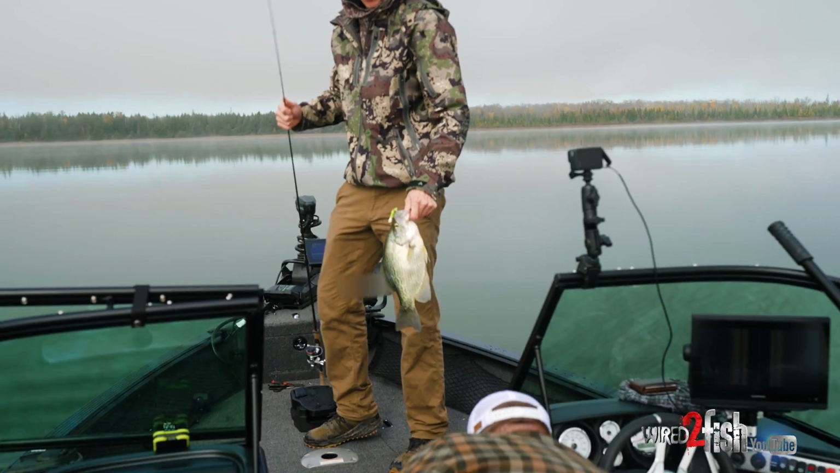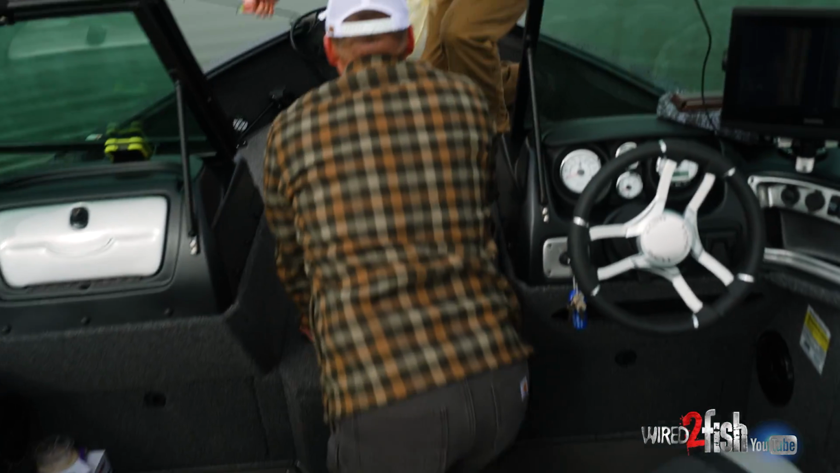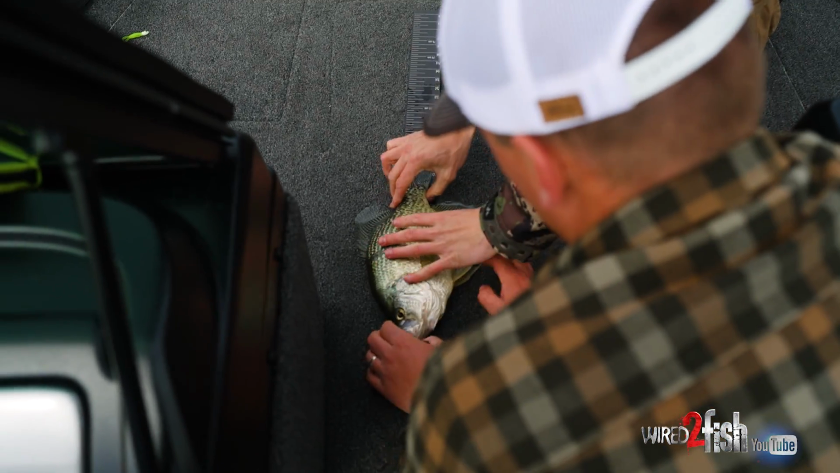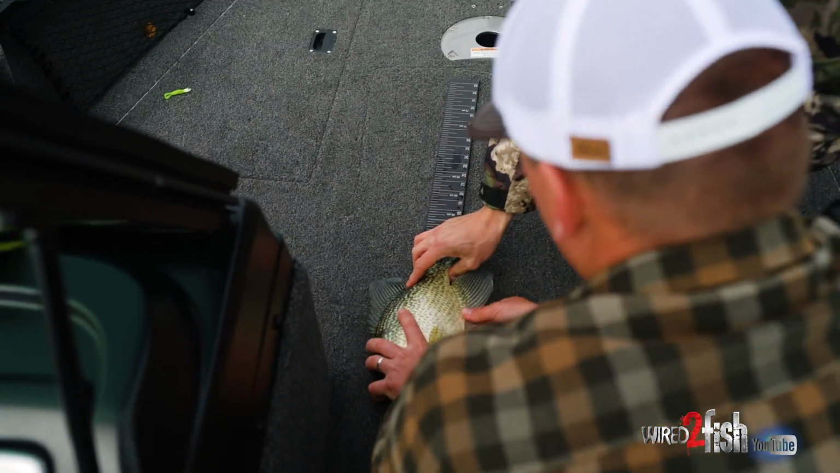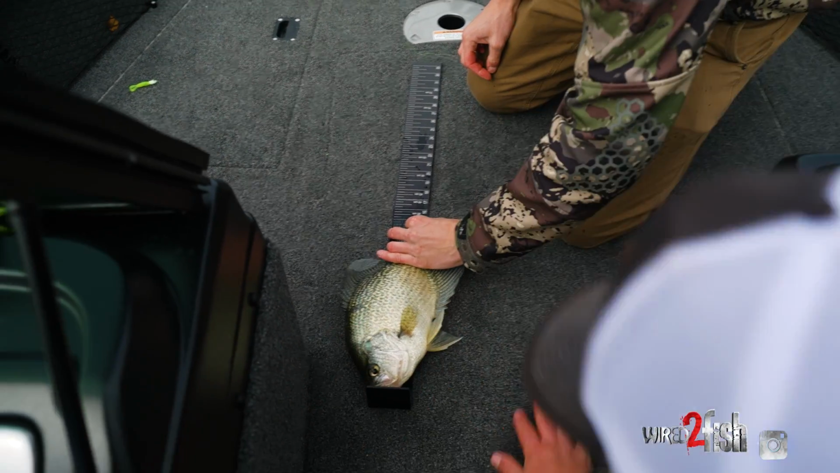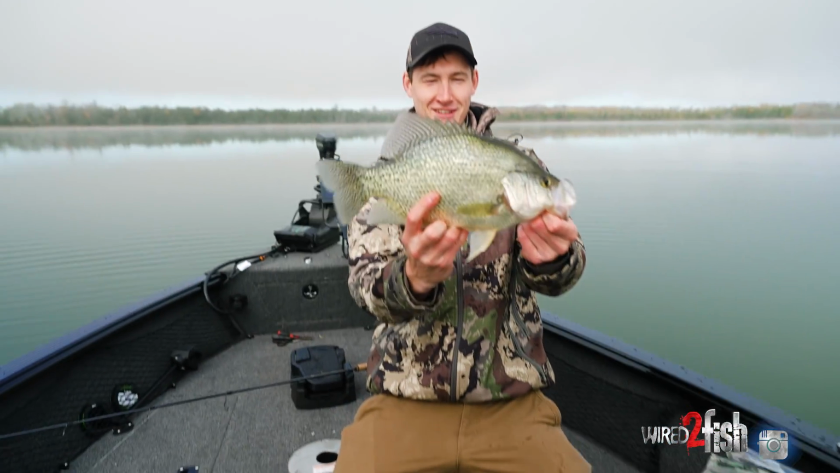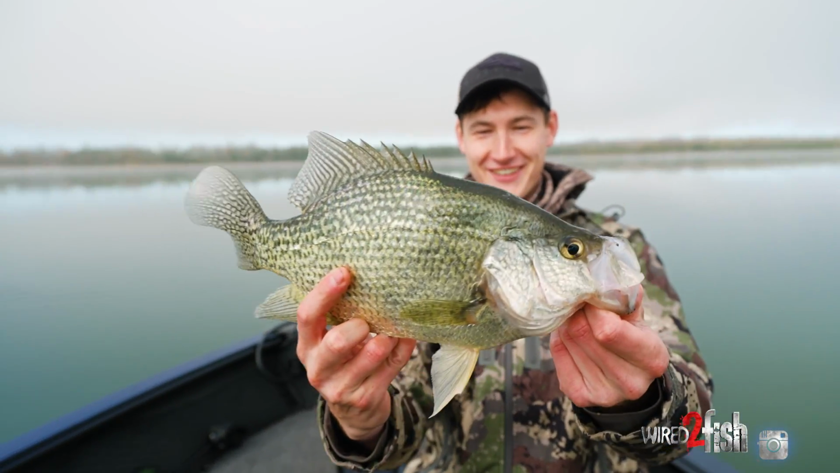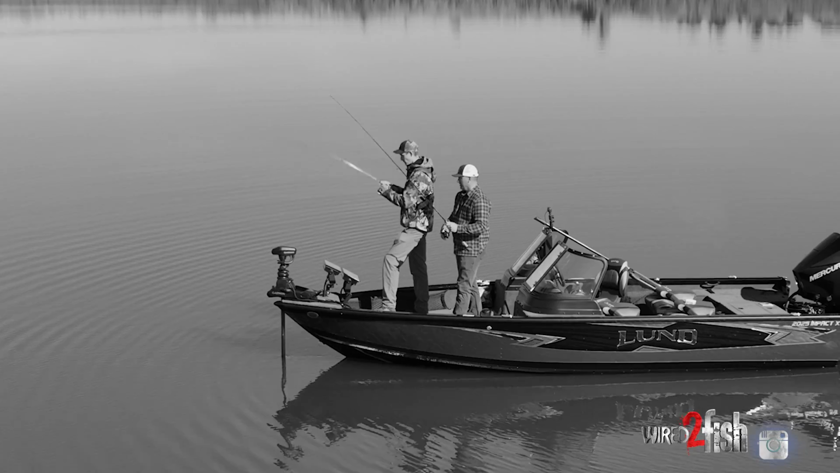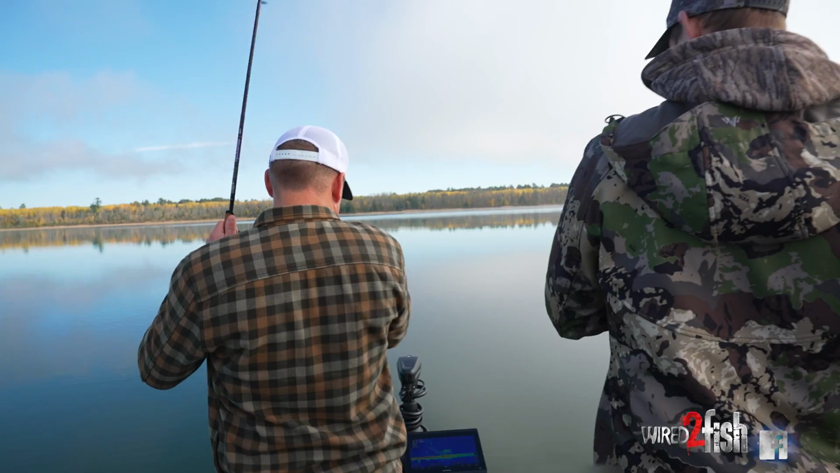Here, let's bump them. Let's see what we're dealing with. I mean, that's 14 all day. How long is that thing? Pinch his mouth, pinch his tail. Over there. Almost 16, 15 and a half. I mean, that crappie. Oh, I got one too.